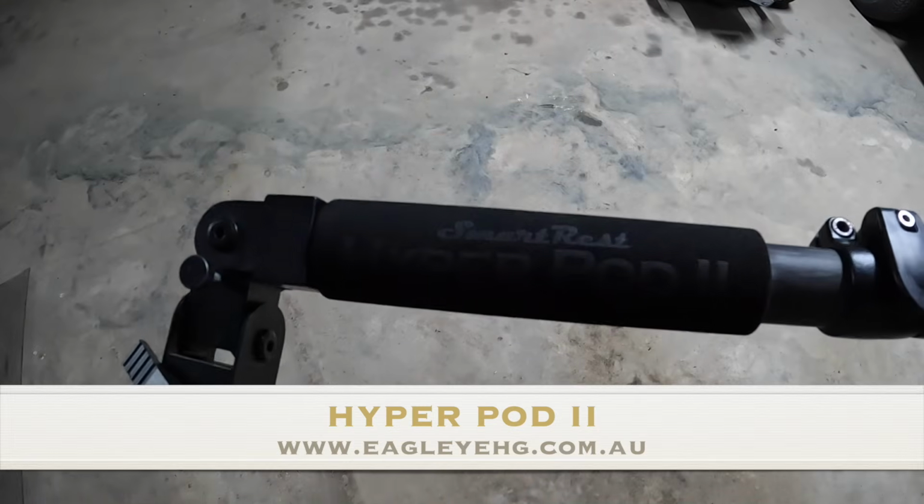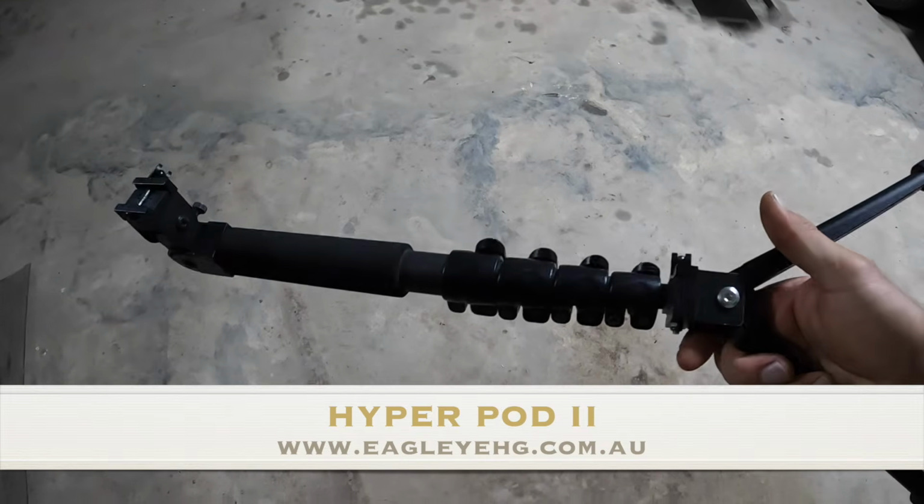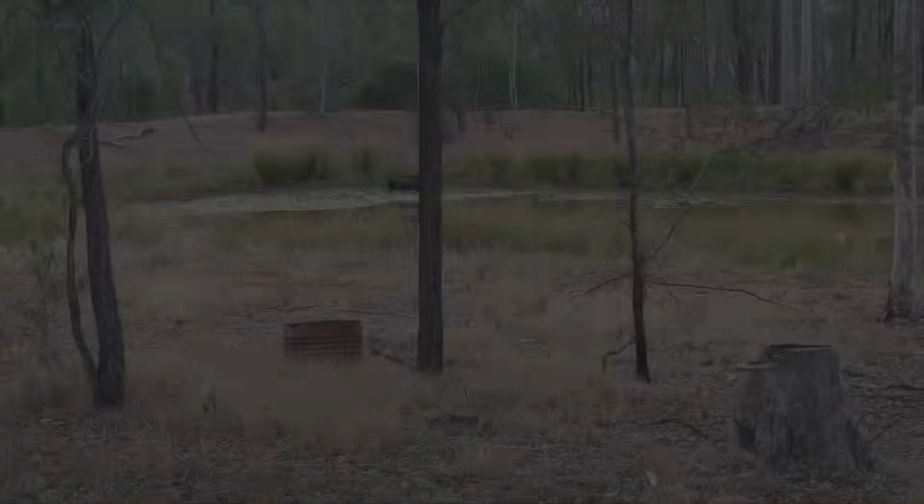In the mail, when I got back, was waiting for me some goodies from Eagleye Hunting Gear, some Smart Rests that they sent out for me. One of them's this HyperPod 2. I'm pretty keen to give it a go. Apparently there's a steer dead over the paddock too from three-day sickness. So I might have to go out tomorrow and check him out and see whether the pigs and dogs have been at him. I'll see you tomorrow.